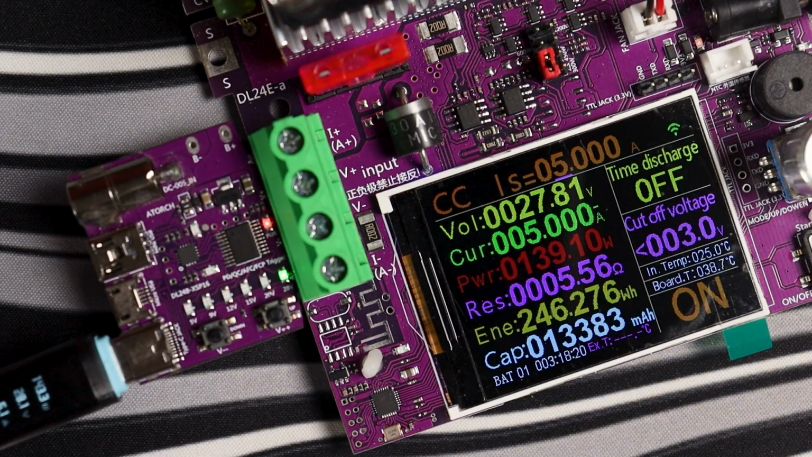It won't replace a variable bench supply. But if you've already got a multimeter or a load tester and you just need a reliable way to pull fixed PD voltages for DIY builds, ham radio gear, or prototype testing, this thing is a steal.